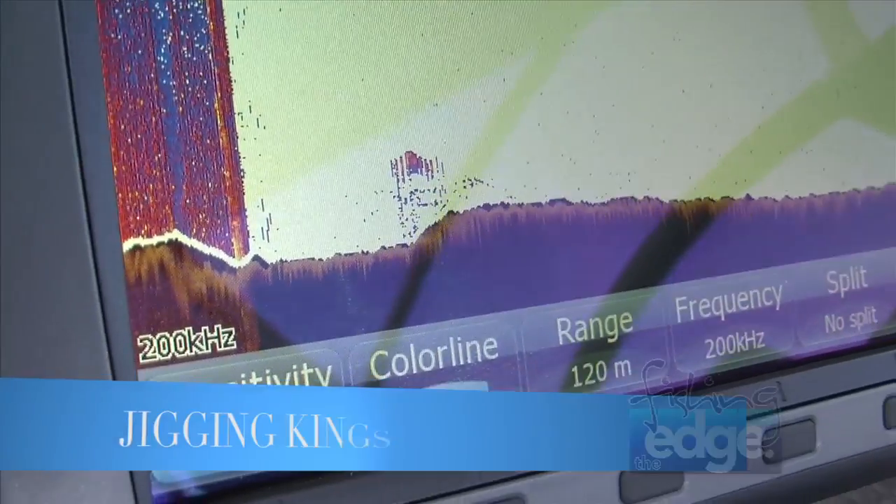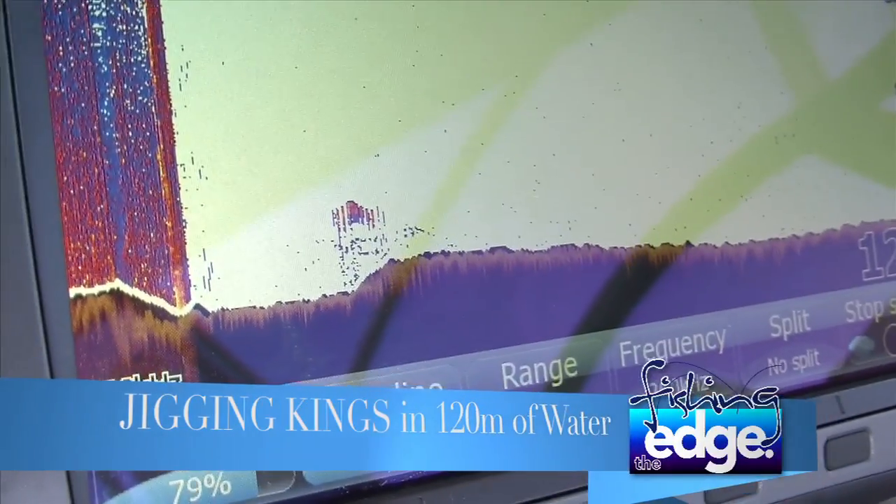Now let's check out how we use the sounder to target some different species.